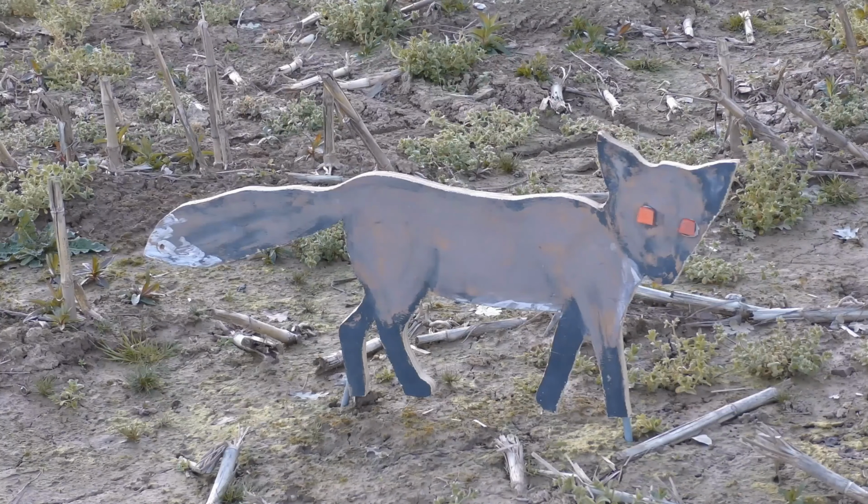Right, so now we've had a quick look at the three units, let's have a look at some day footage. Now I'm going to be using my associate here, Charlie, who is my stunt double for the evening.